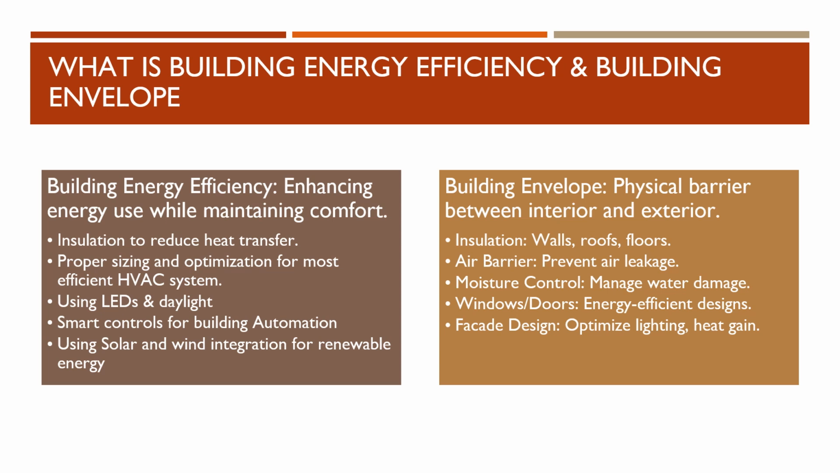Building envelope is the physical barrier between the interior and the exterior of the home. So this is the walls, the roofs, the floors. We want to create an air barrier to prevent air leakage. We want to control moisture and keep water damage down. Windows and doors, we want to make sure they're energy efficient in design, and we will go over why in the next slide. And then facade design, optimizing lighting and heat.